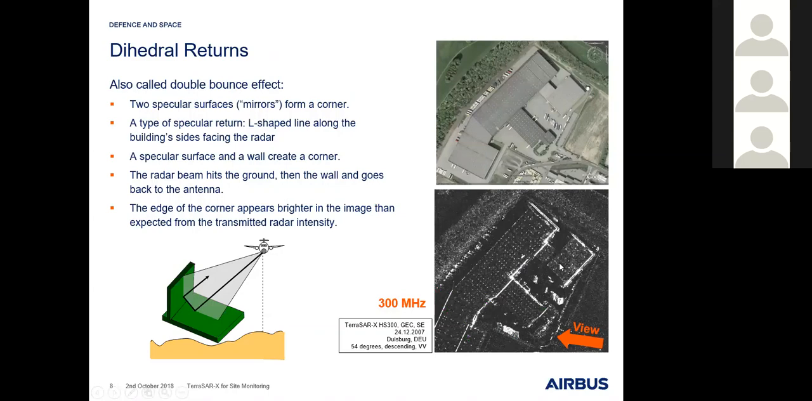So these two walls facing the radar show up with these nice white lines, and the wall behind is covered by the roof, so it's basically hidden and we do not get any returns from this part of the building. So basically, when you look for buildings, try to look for typical L-shaped white figures. This is always a good indication for buildings.